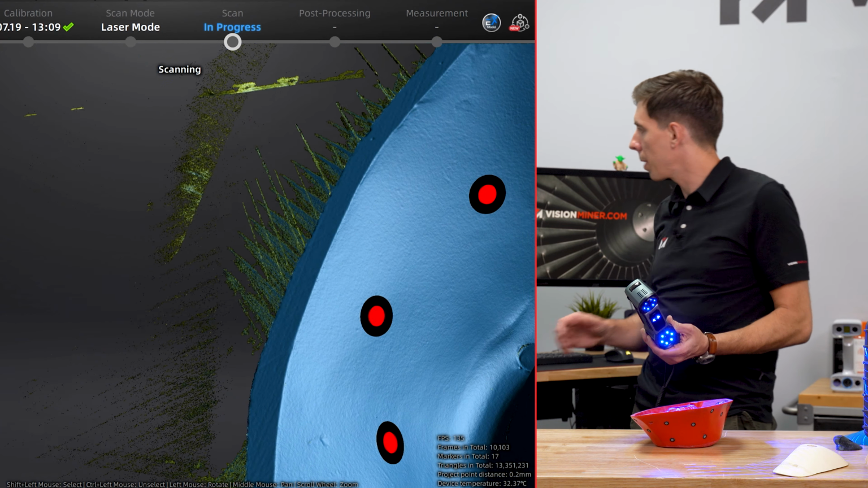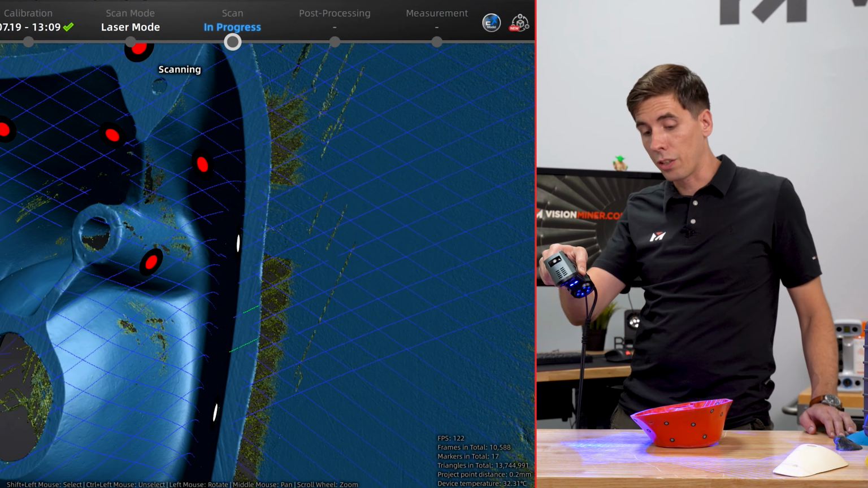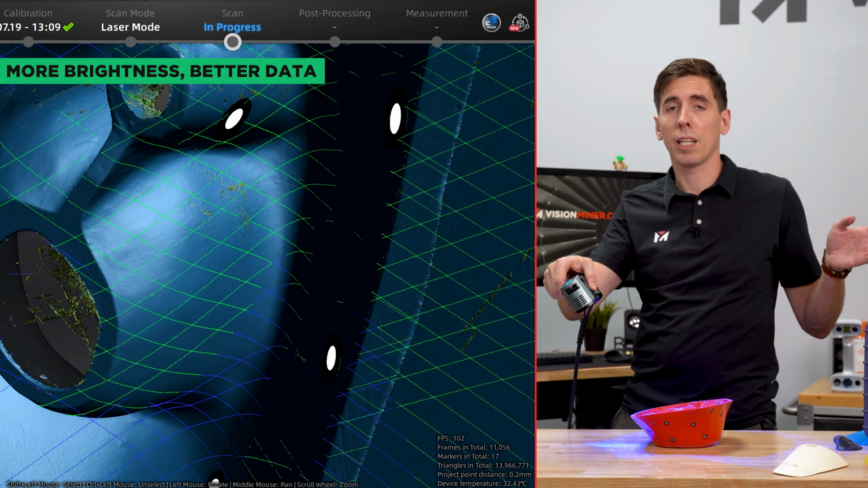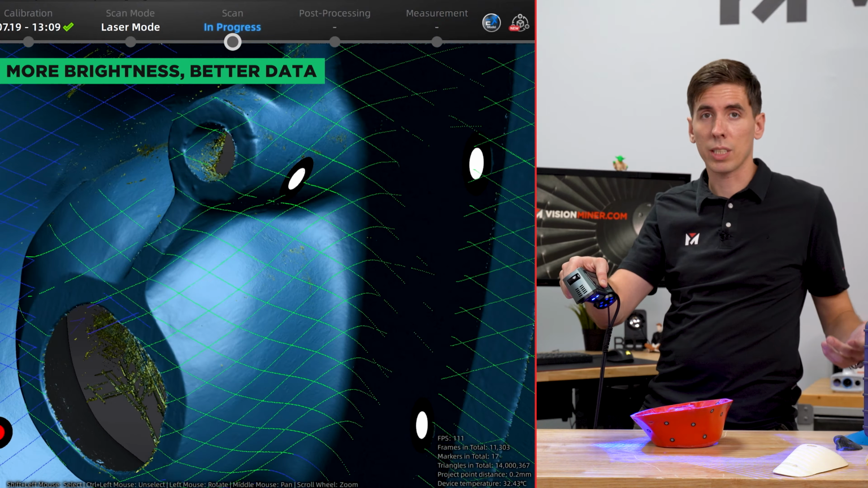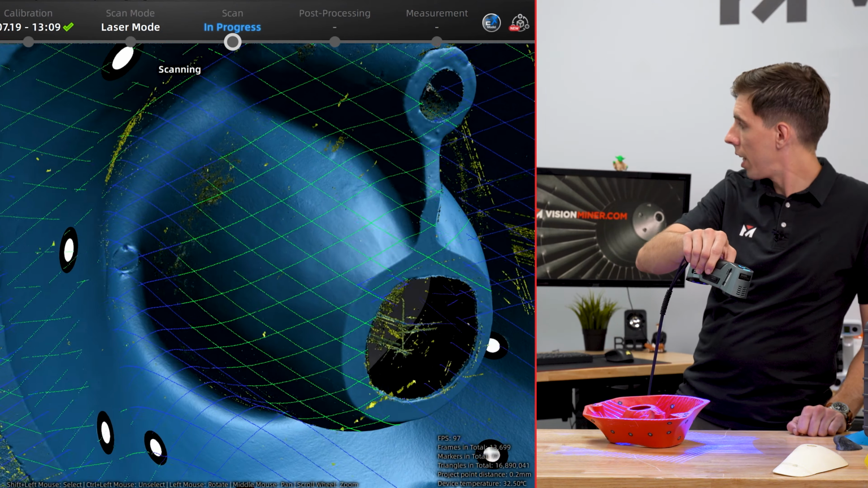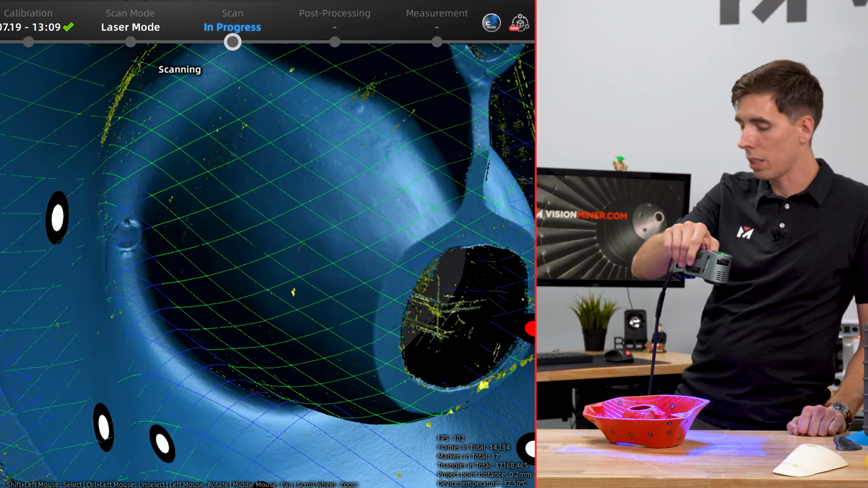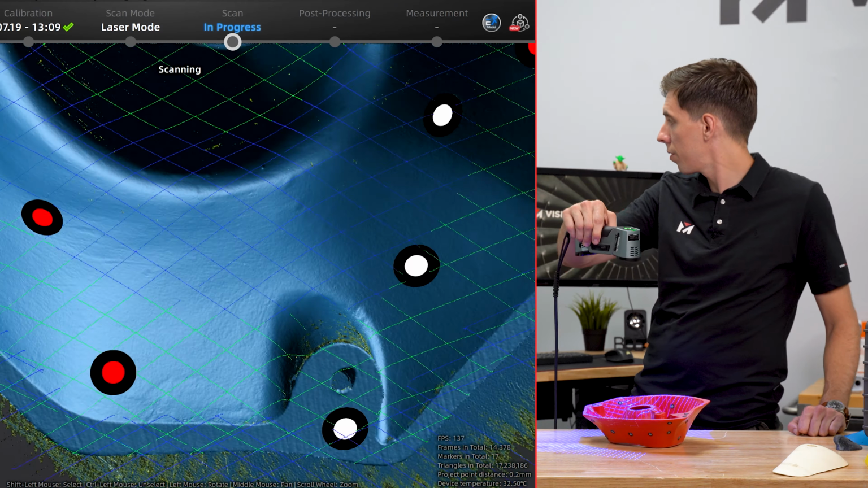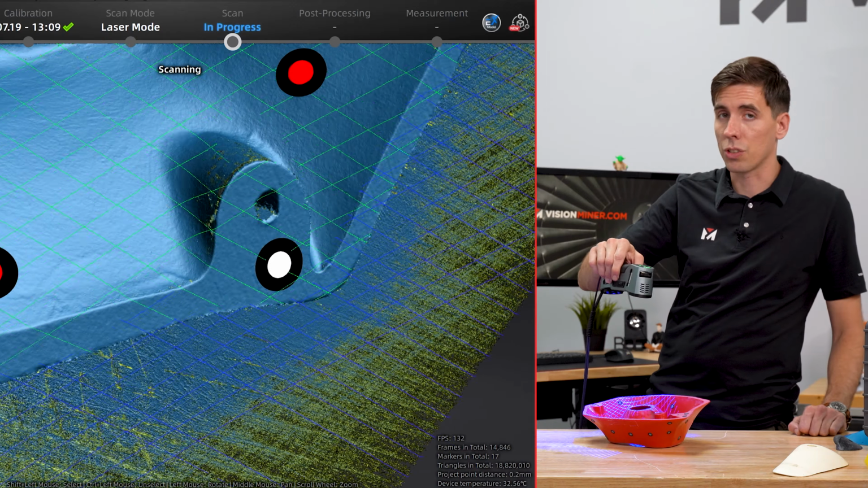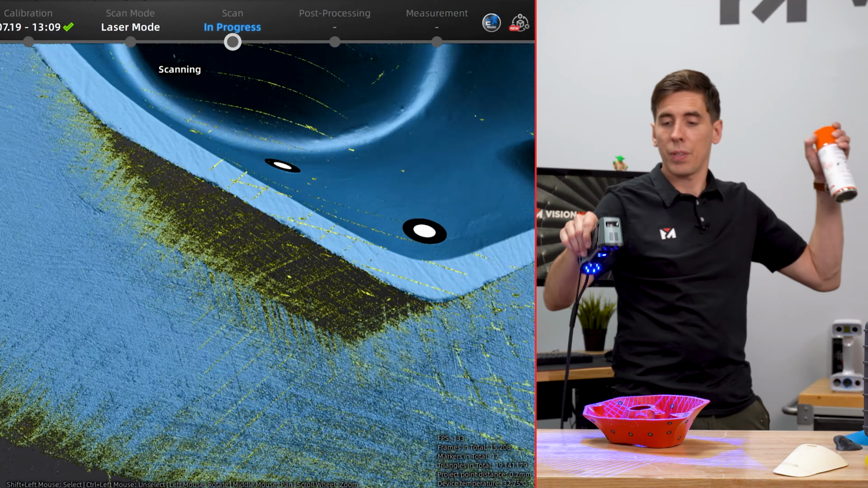I gotta turn that brightness back up. Here we go. That's another thing. If you've got one of these scanners and it's ever not picking up as much data as you expect, a lot of the times, just slide that brightness up. More intensity, more light, more data. Now this area is more reflective, so it definitely takes a little bit more effort to get the full data, versus some of the areas are chalky and white and non-reflective, and that makes it much easier to scan in any situation.